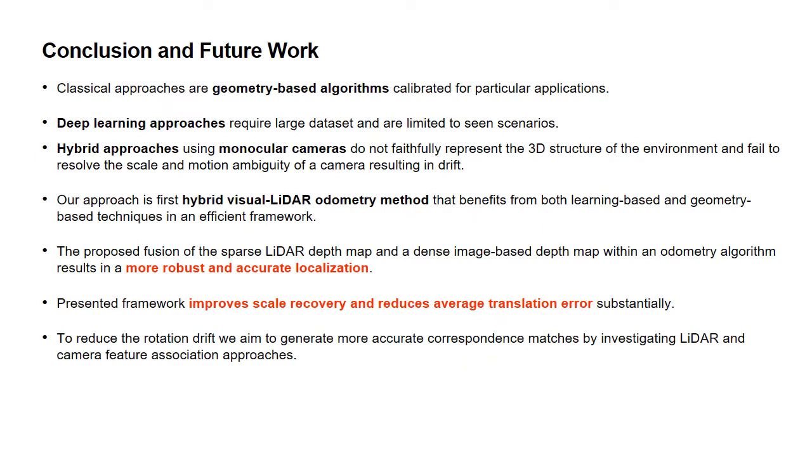We have seen that localization algorithms can be classified as geometry-based, deep learning, and hybrid algorithms. Geometry-based algorithms are accurate but calibrated for particular applications. On the other hand, deep learning algorithms are dependent on the dataset and perform poorly in unseen environments. Hybrid approaches using monocular cameras do not accurately represent the 3D structure of the environment and result in drift.